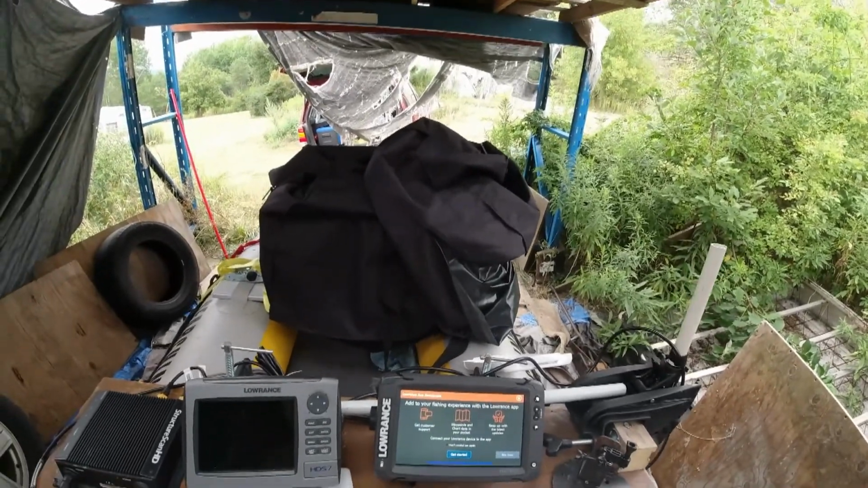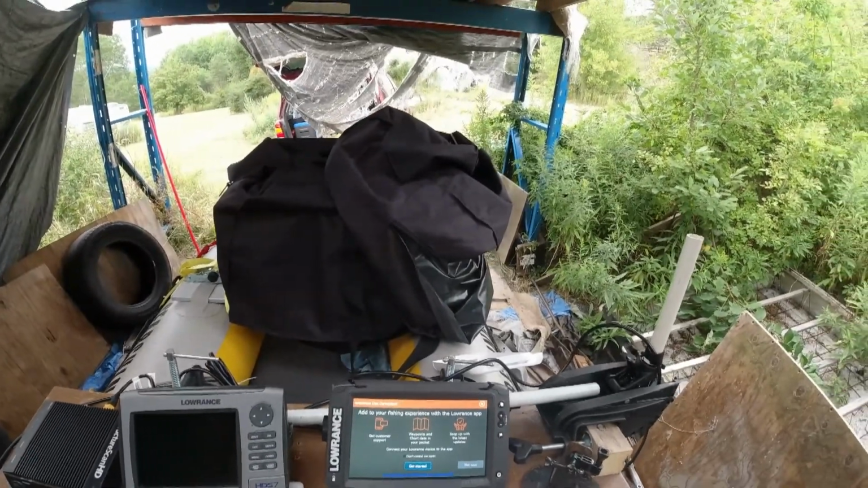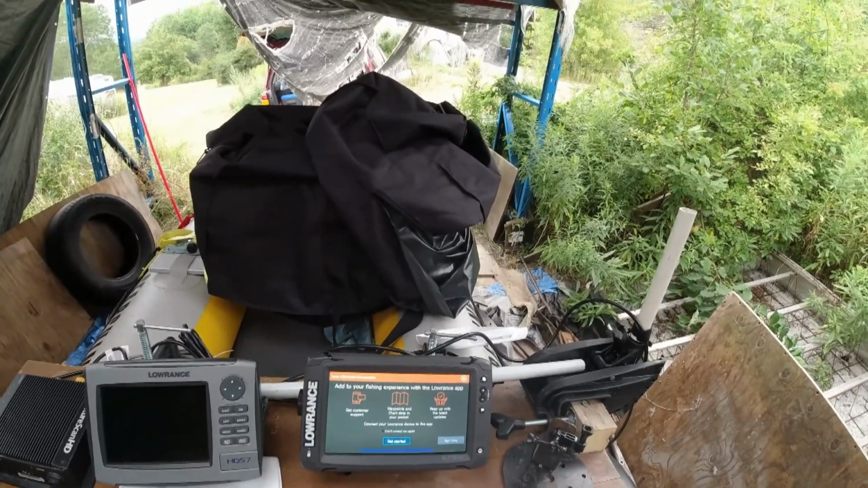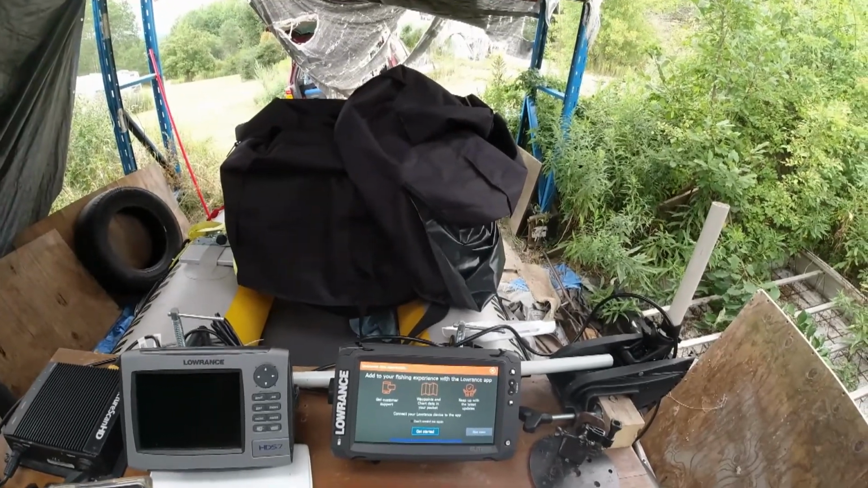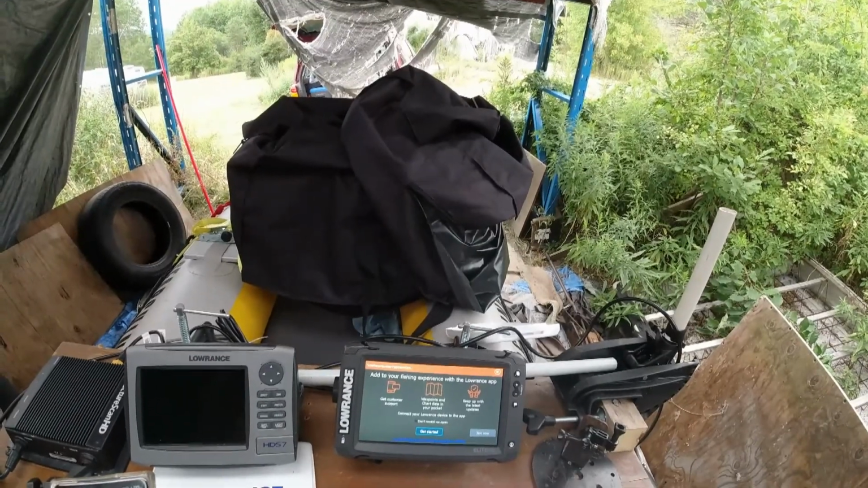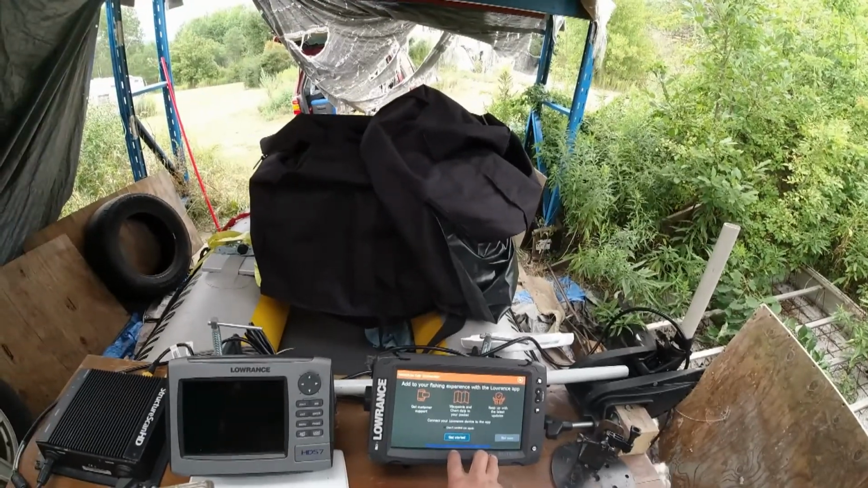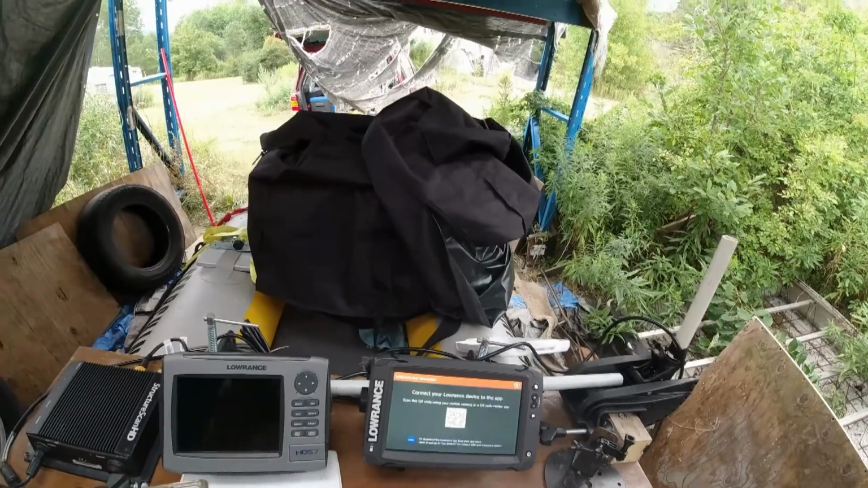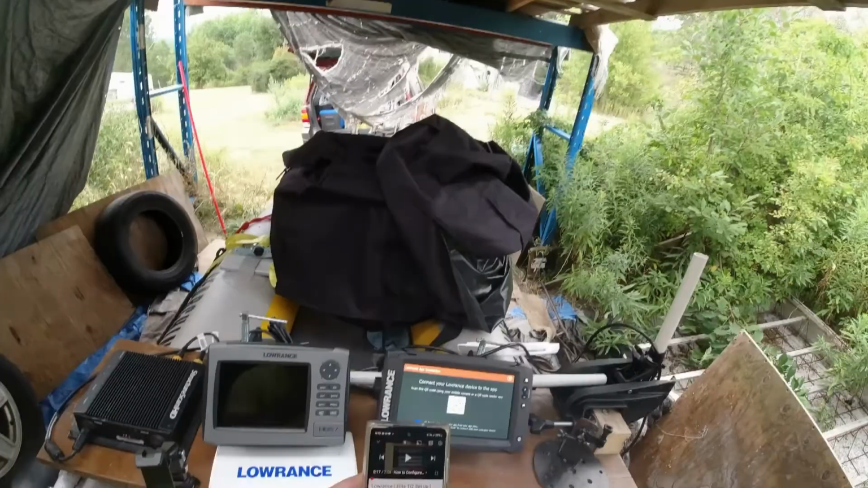All right. Waypoint charts. Add to your fishing experience with Lowrance apps. Waypoint charts in your pocket. Keep latest updates. Connect your Lowrance device to two apps. Okay, we can do that. Custom support. Alright. Get started. Connect your app using the barcode.